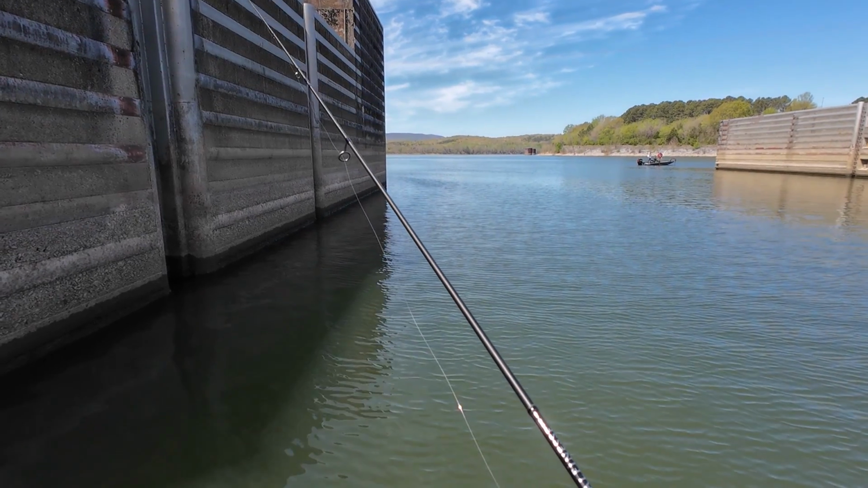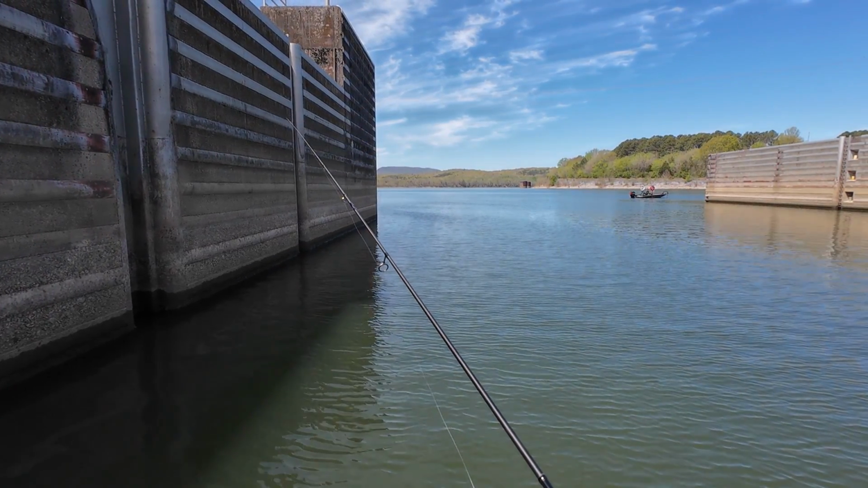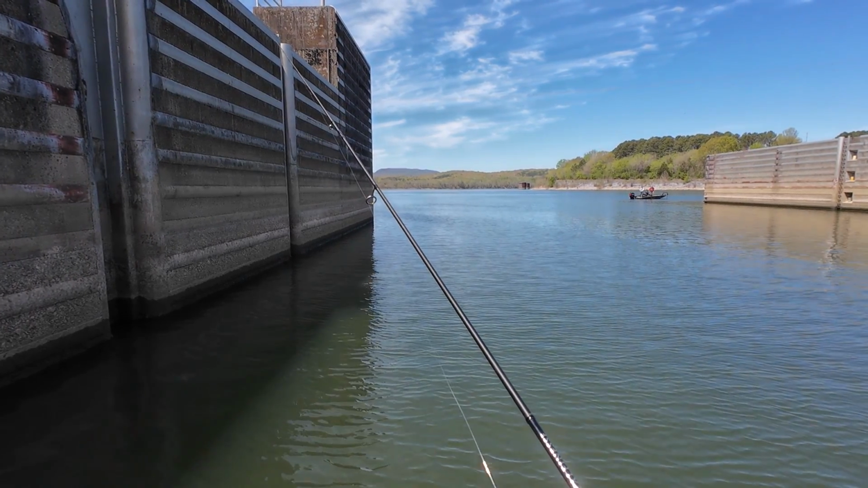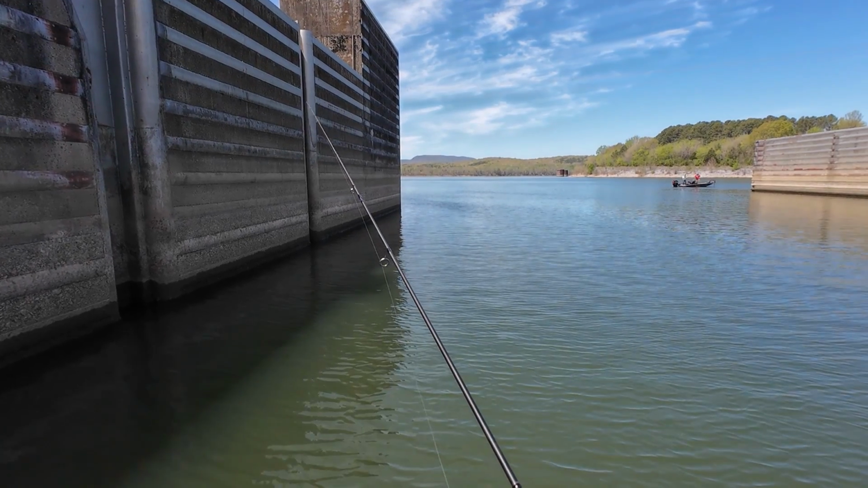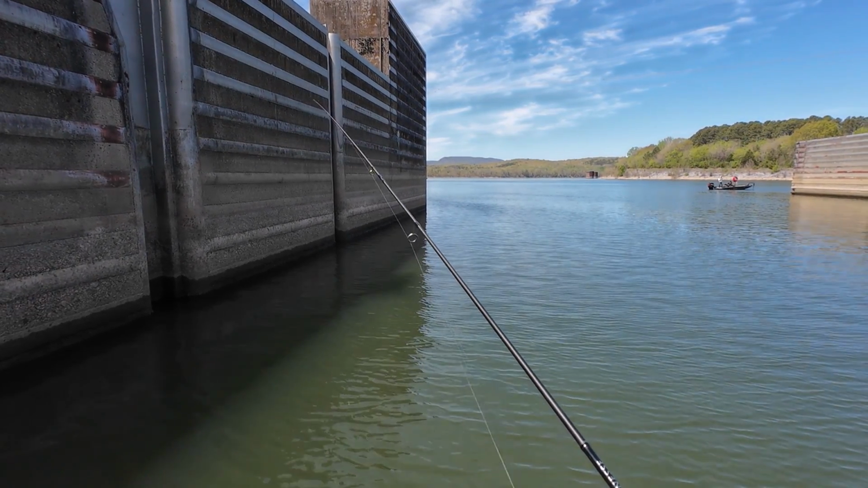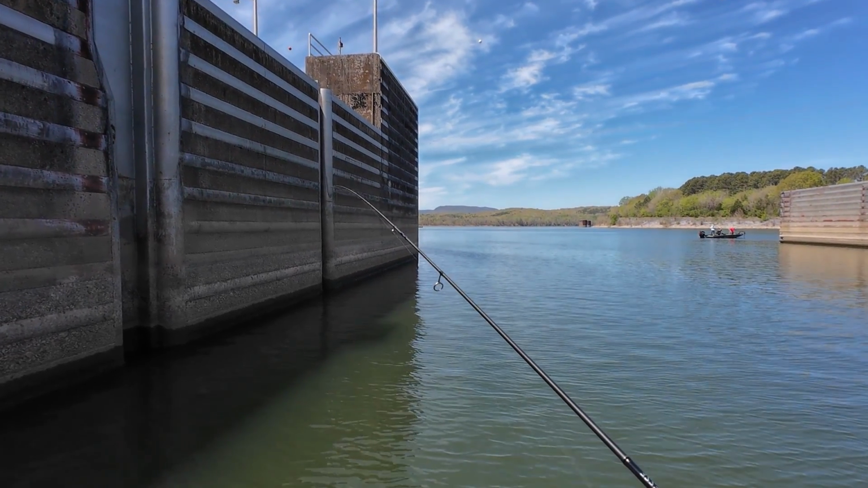Maybe I had a couple casts without fish, but even those casts had bites. Like right now I missed it, but I got a bite. He got 1, 2, 3 taps, and I still missed him because it was a baby bluegill. He couldn't eat the whole nymph. And now I'm too far from the red zone.